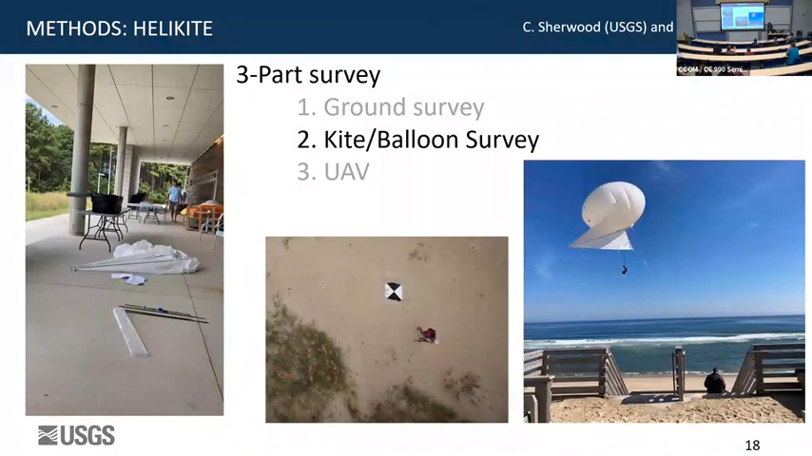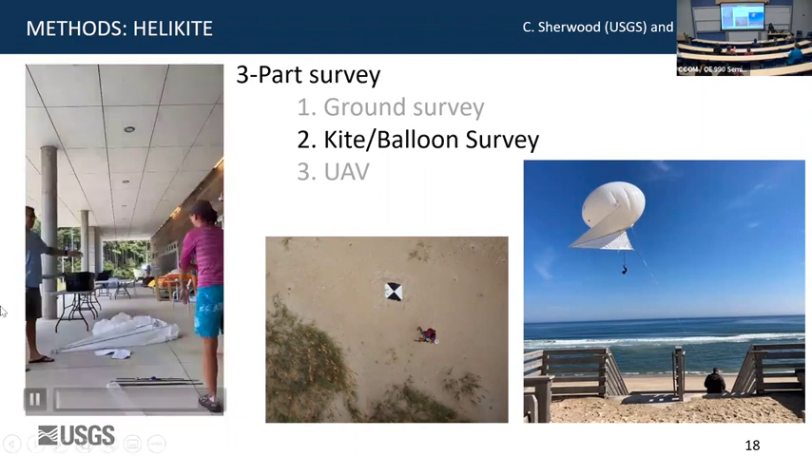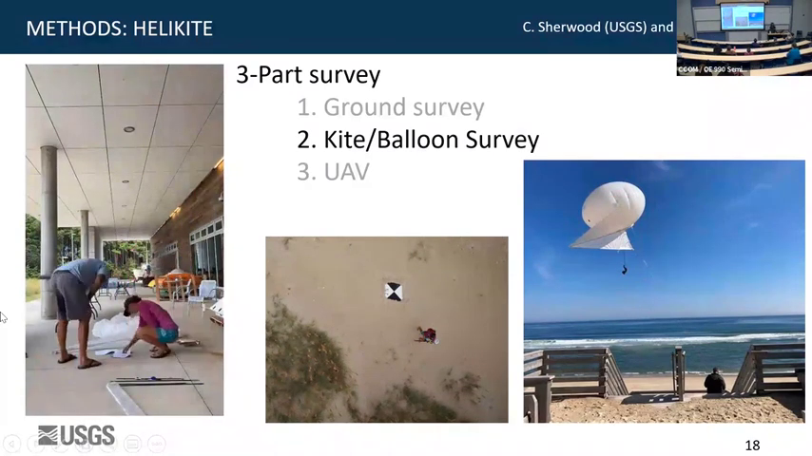So the National Park Service does not allow drone use. It scares the birds. They don't want people having drones on the beach because then they think they can have drones on the beach, even though we have permits. So to get around this, we asked them, hey, can we fly a kite? And this, I'm going to attempt to play this for you. So the helicite is basically a way to get around drone use.